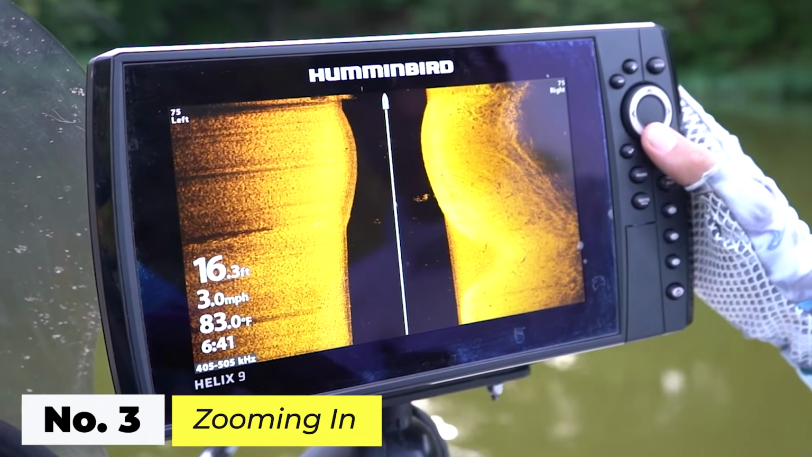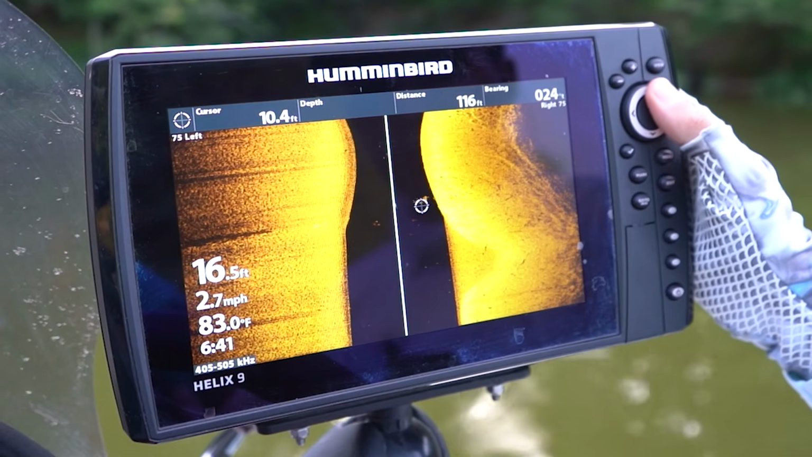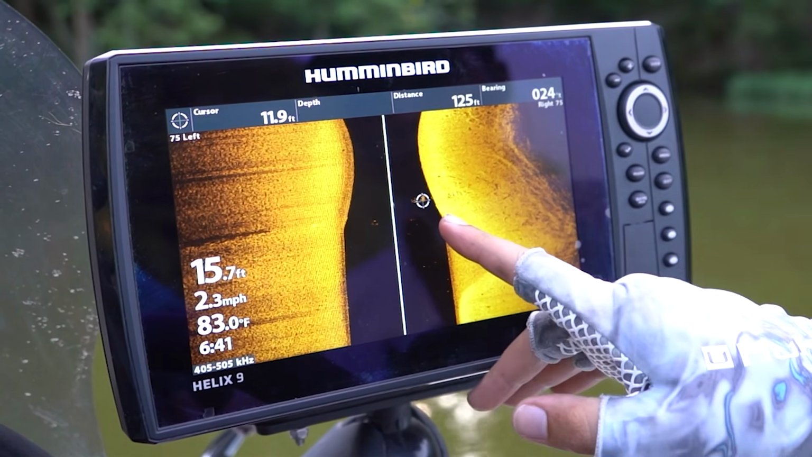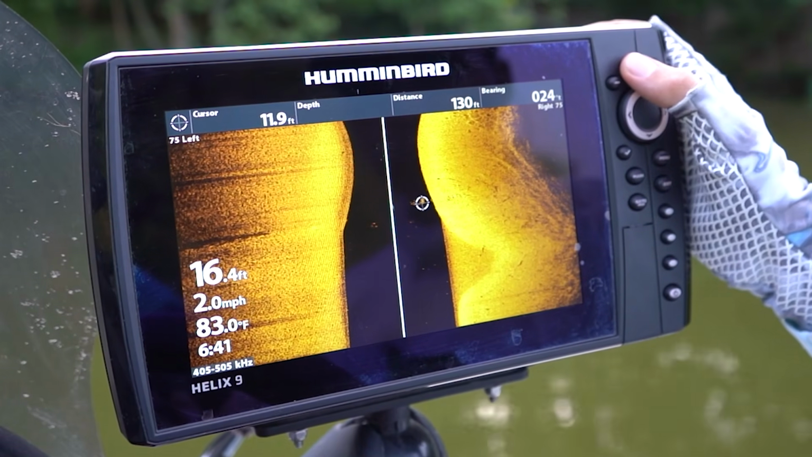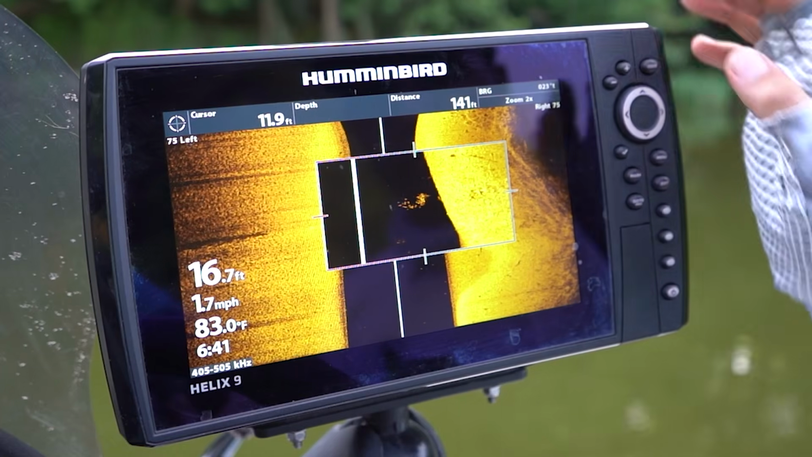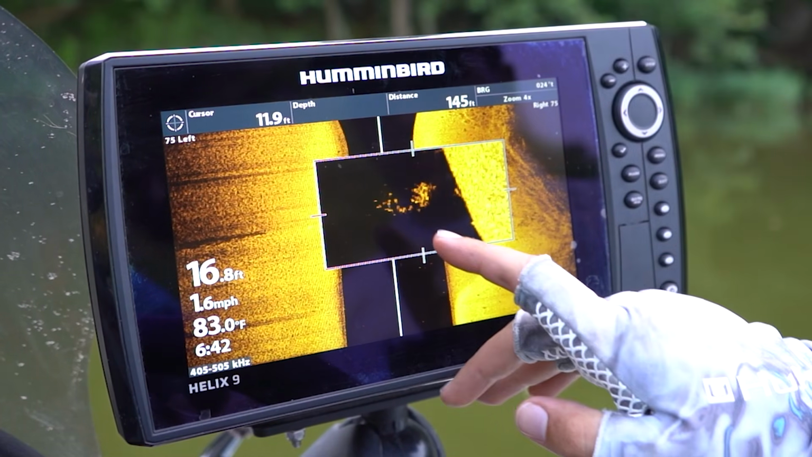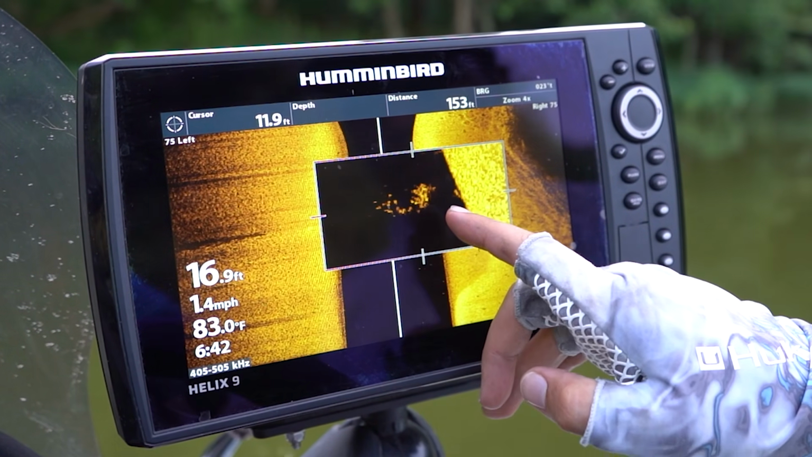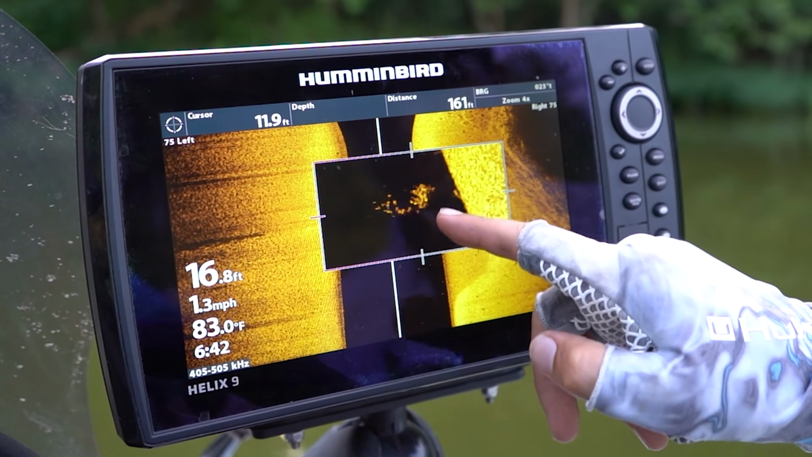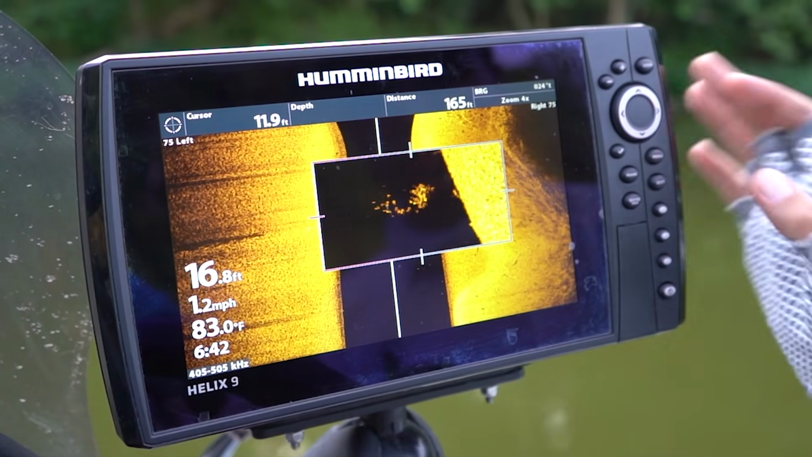Another feature I use all the time when I'm using side imaging or down imaging is the ability to stop the screen and zoom in on objects. All you have to do is hit that cursor pad again, scroll over to the object you want to look at, then hit the plus marker. This will allow you to actually get a zoomed in view of what you're seeing on the screen. You can even double zoom to get a very detailed picture of some baitfish here that are maybe being eaten by some crappie. Not 100% sure what that is, but it's cool to be able to zoom in on that.